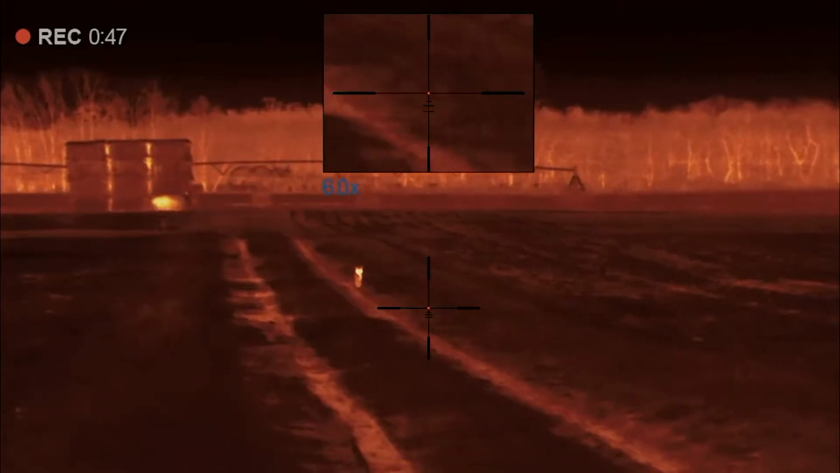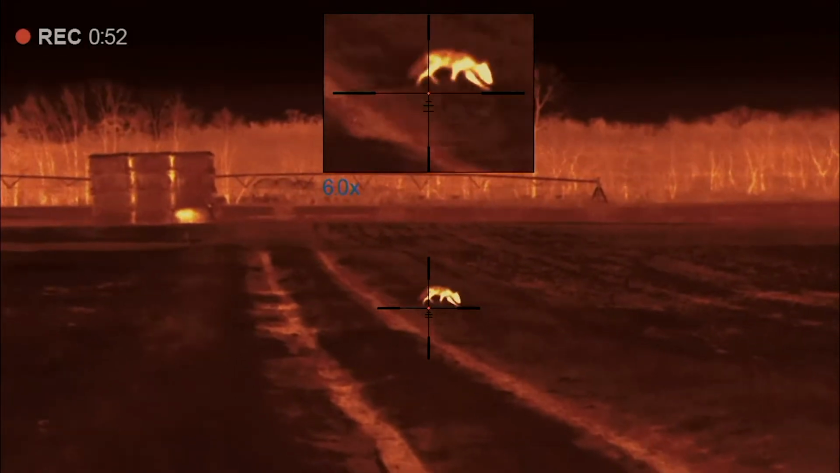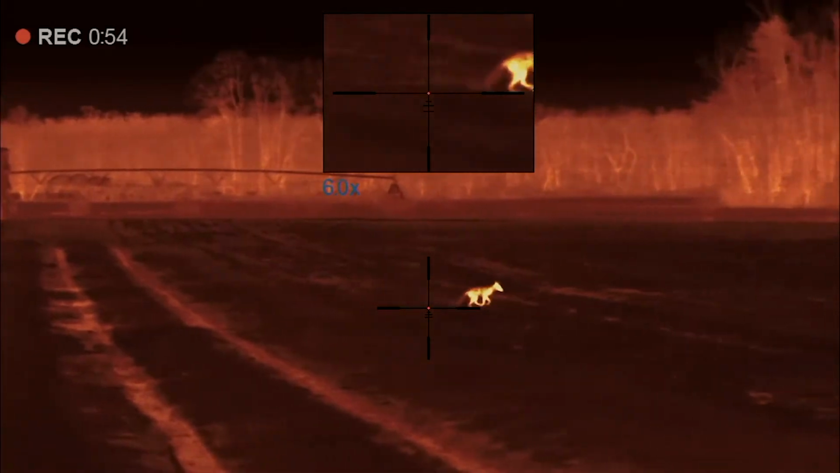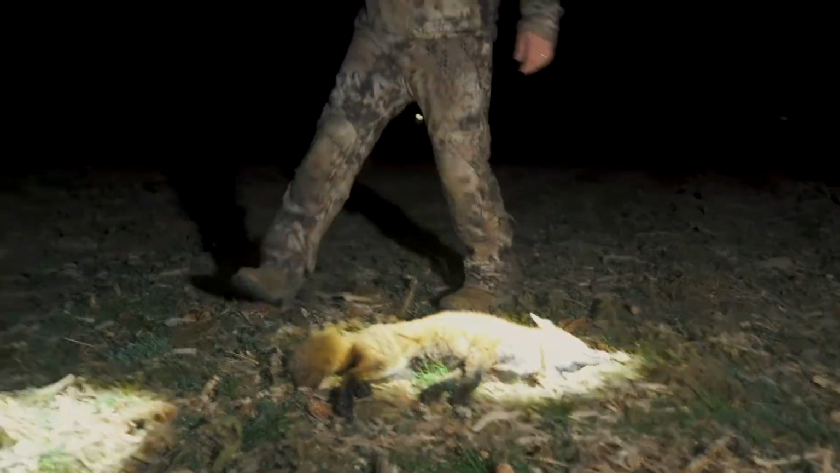He couldn't make up his mind, but he came, and once he finished, he came straight down that road, and then he cut. I kept picking the tripod up, moving around with it. He didn't have a clue we were here, so that was perfect. As soon as you hit Baby Cottontail or whatever it was, boom, there he come. There we go. All right.